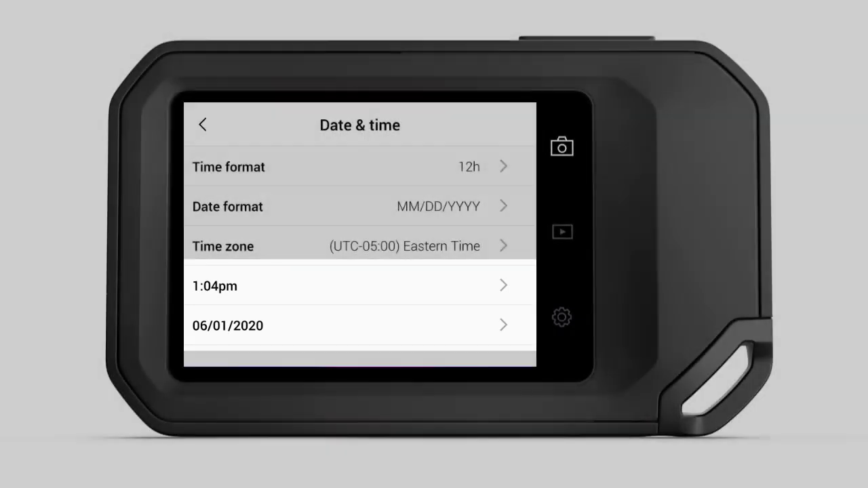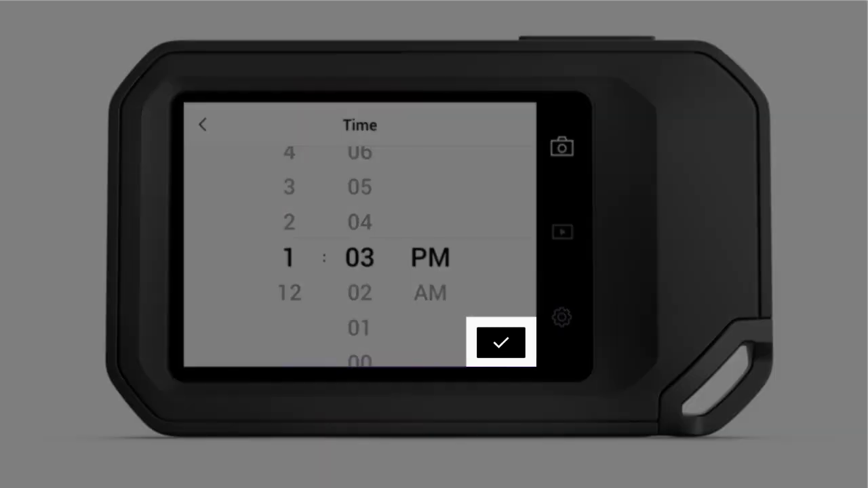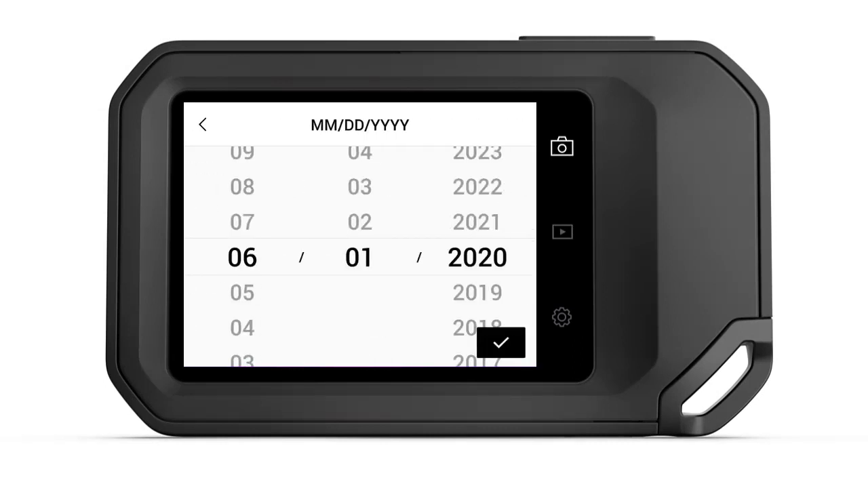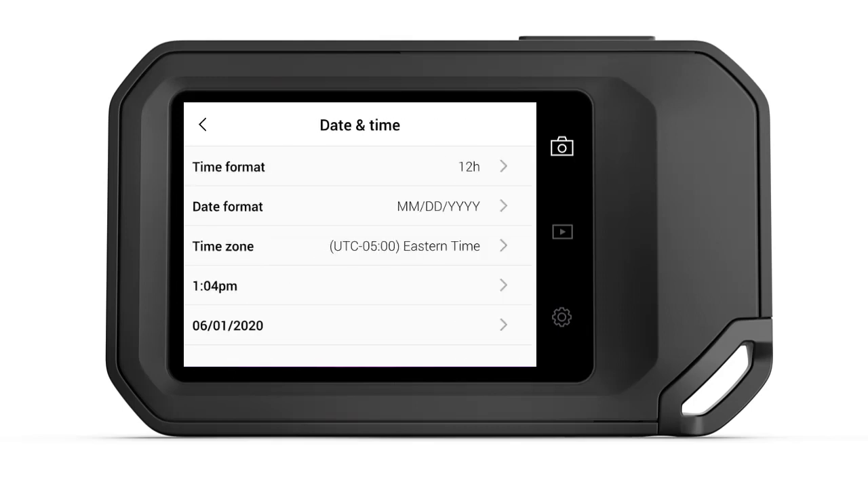Pick the date and time field and adjust these values by simply sliding your finger up and down over the numbers. With the correct time set, press the checkmark icon to lock in your setting. Use the same process to adjust the date, being sure to press the checkmark icon when you're done. It's here in the Date and Time submenu that you can also adjust the date and time format and select your time zone.